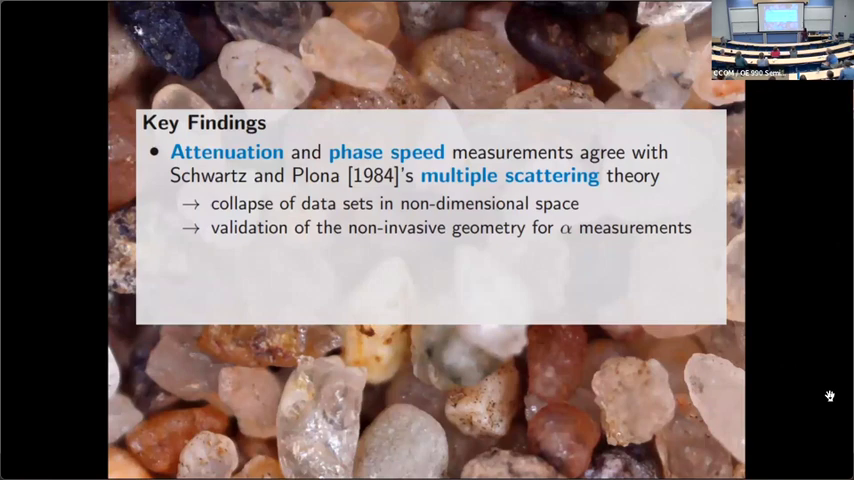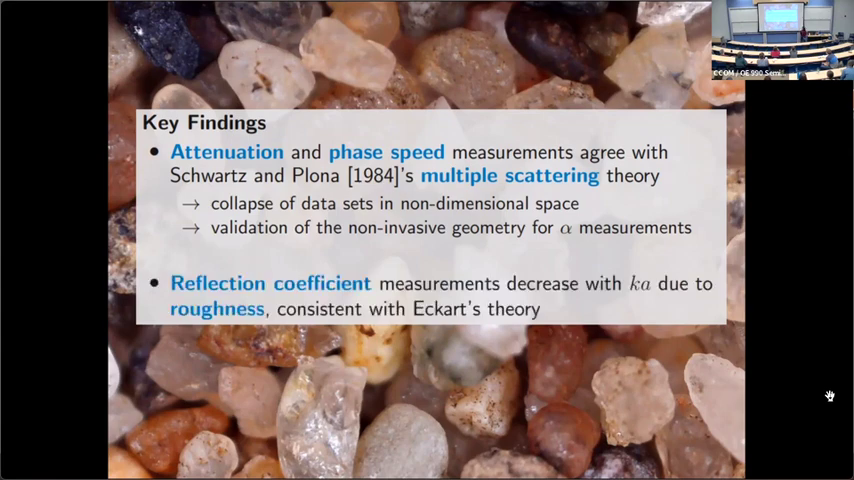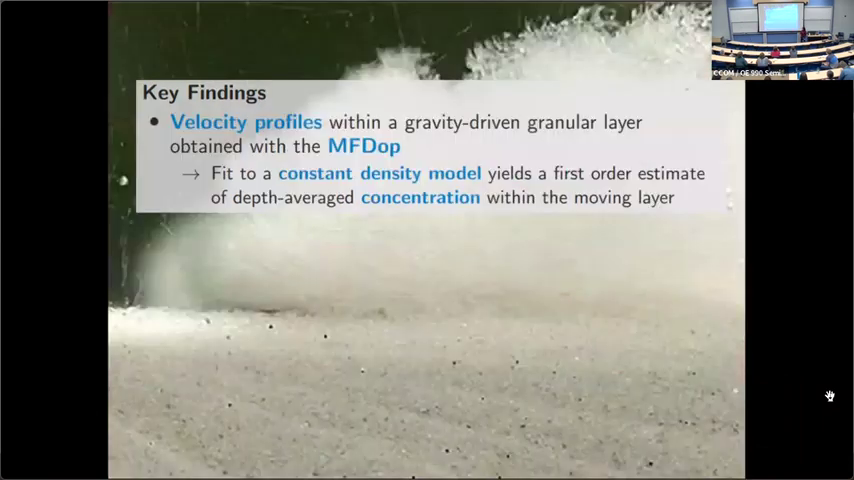So attenuation and phase speed measurements agreed with Schwartz-Zamplona's multiple scattering theory. There's a collapse of the data in non-dimensional space, and we validated the non-invasive geometry for the attenuation measurements. For the reflection coefficient measurements, there was a decrease with increasing Ka, and that was due to the roughness of the sediment-water interface, which was consistent with Eckart's theory.